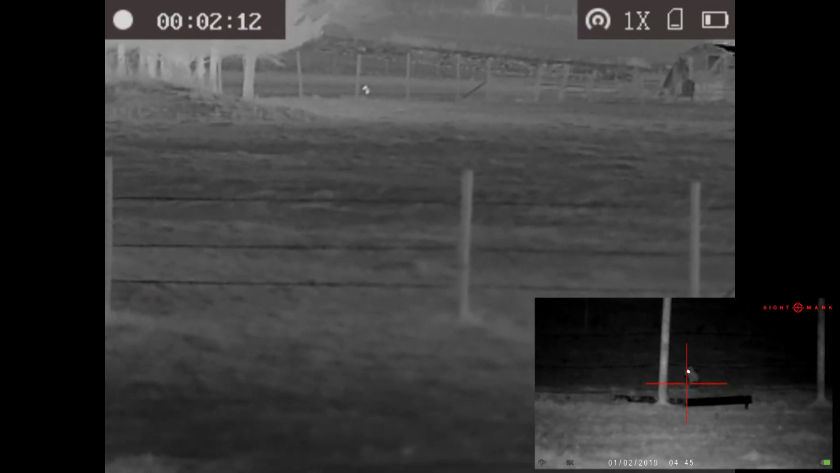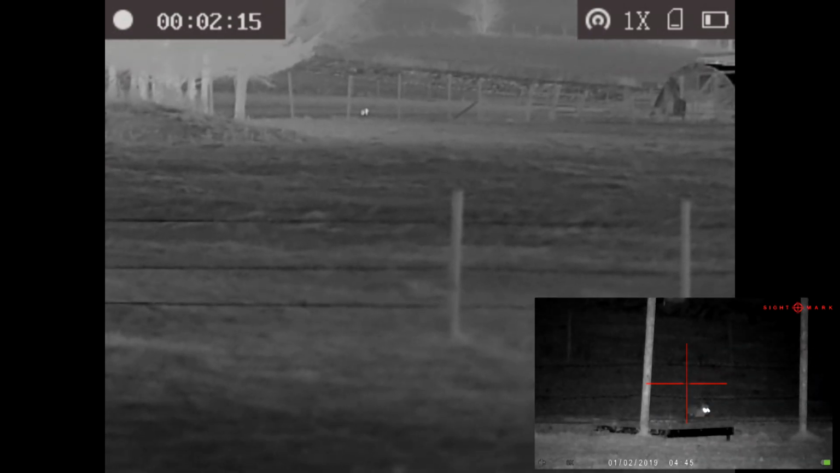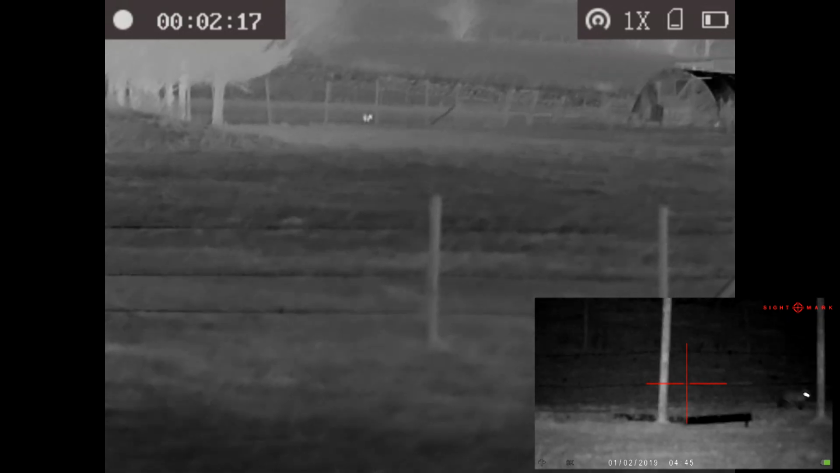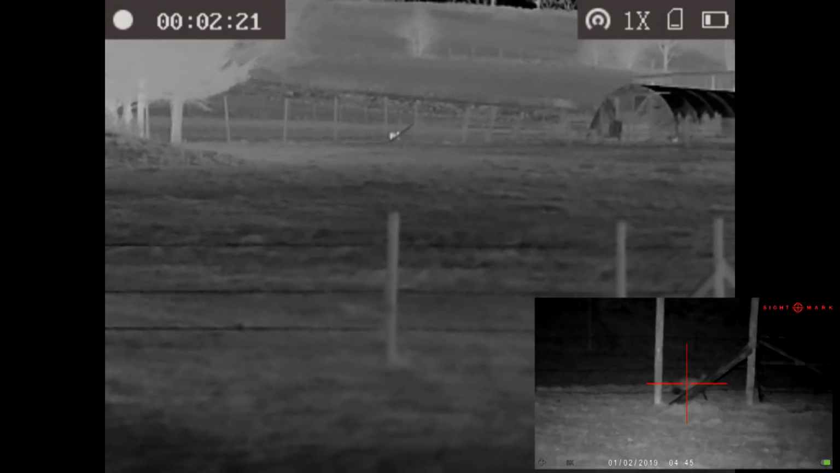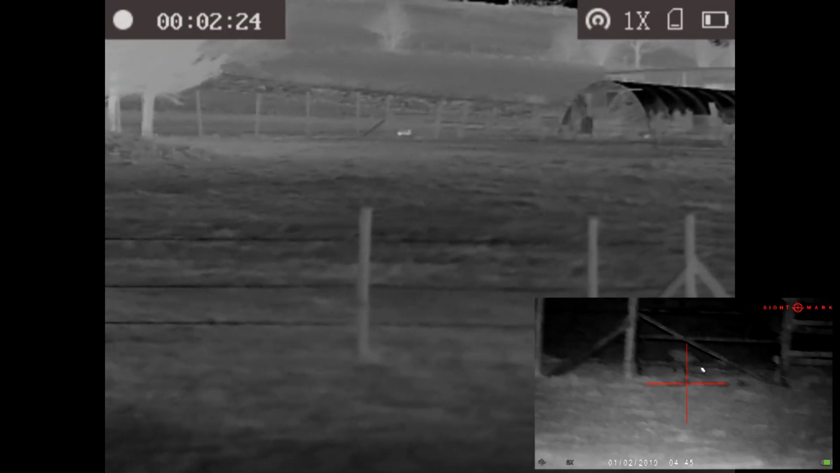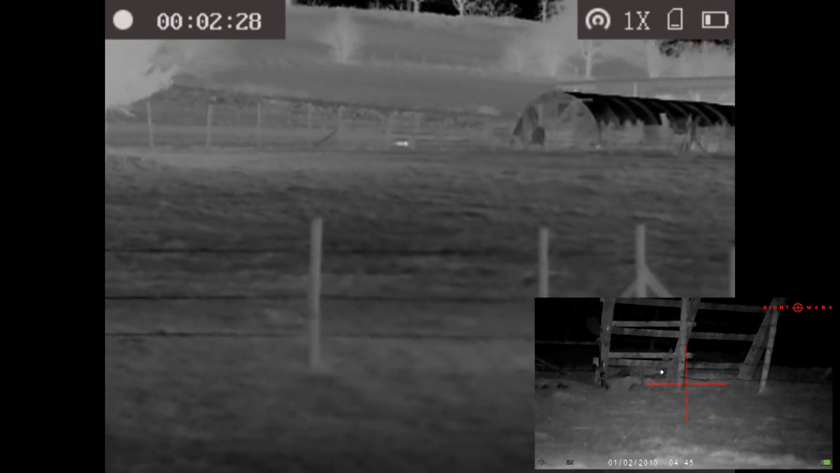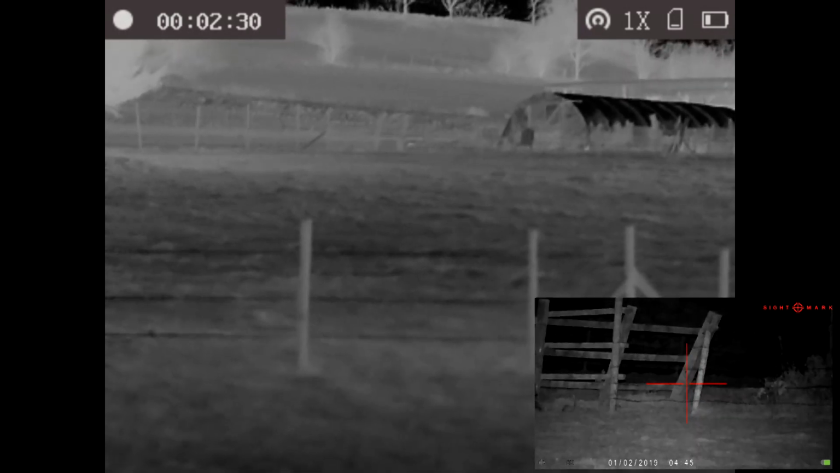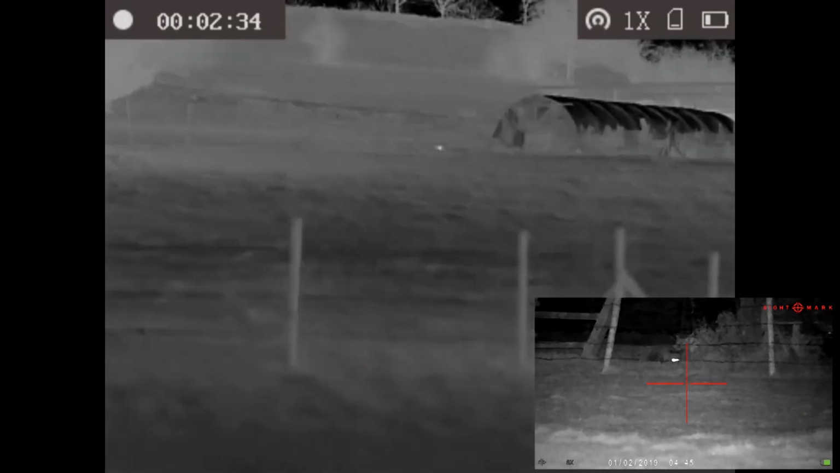The big thing with the IR from the scope is the fact you see the reflection from the back of the eyes. Now it's moving across, coming through the fence line, and I'm starting to look at a shot opportunity. It seemed to be making quite steady progress towards us, so there was no need to rush, no need to shoot at extended distances. And as I said, this is about 70, 80 metres. No more, really.